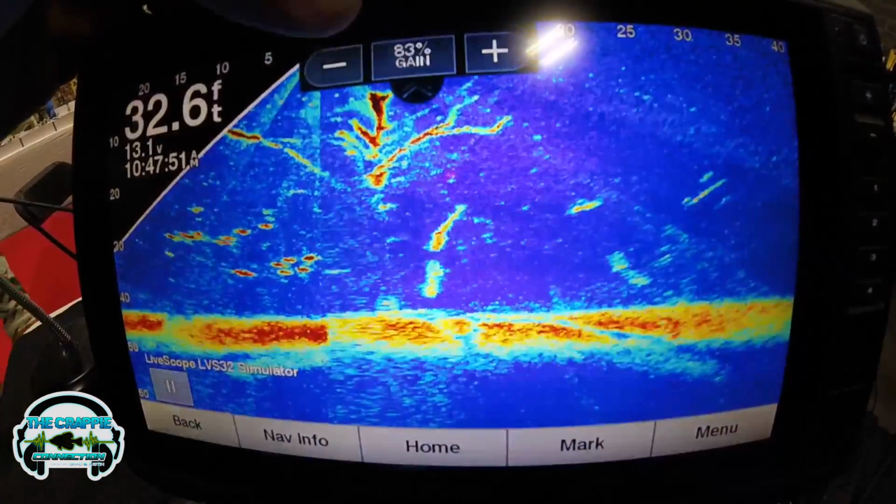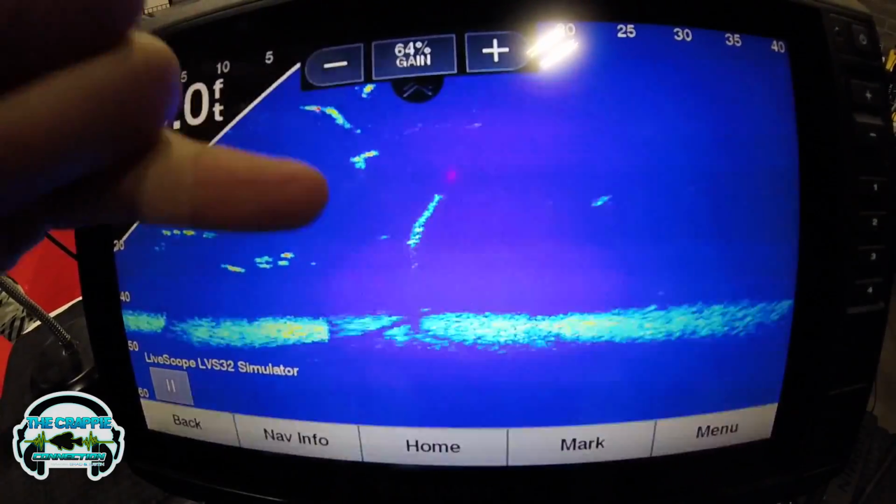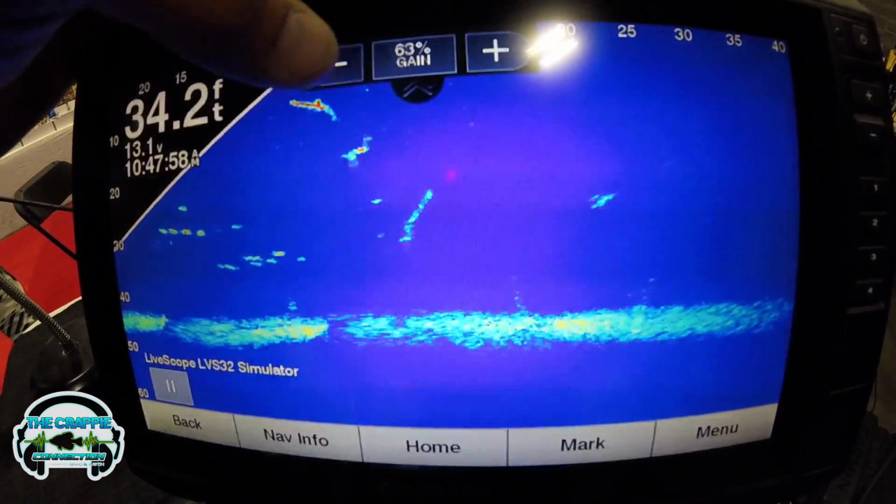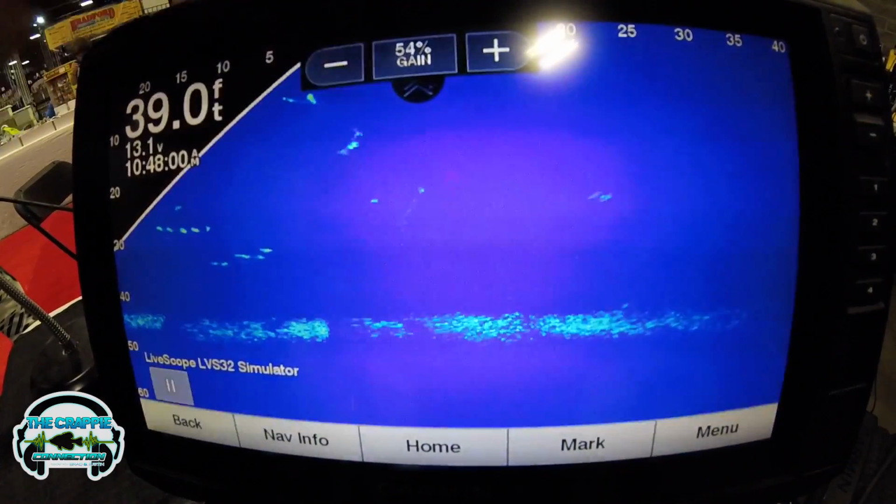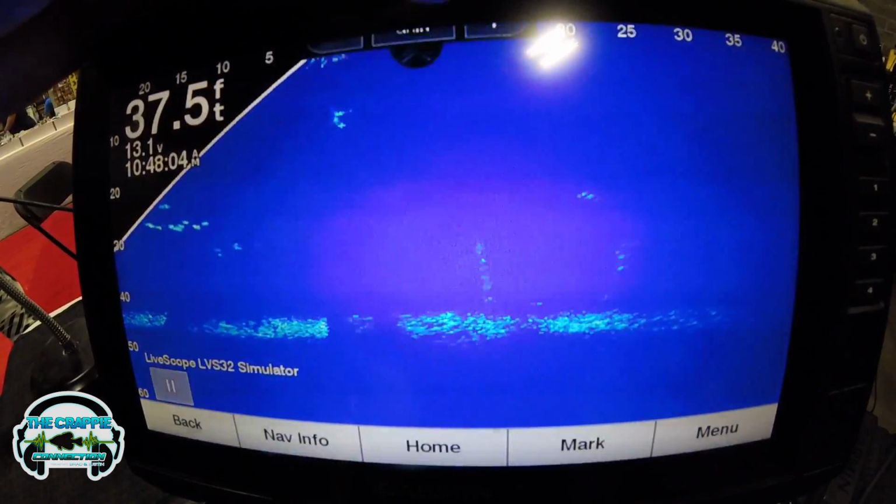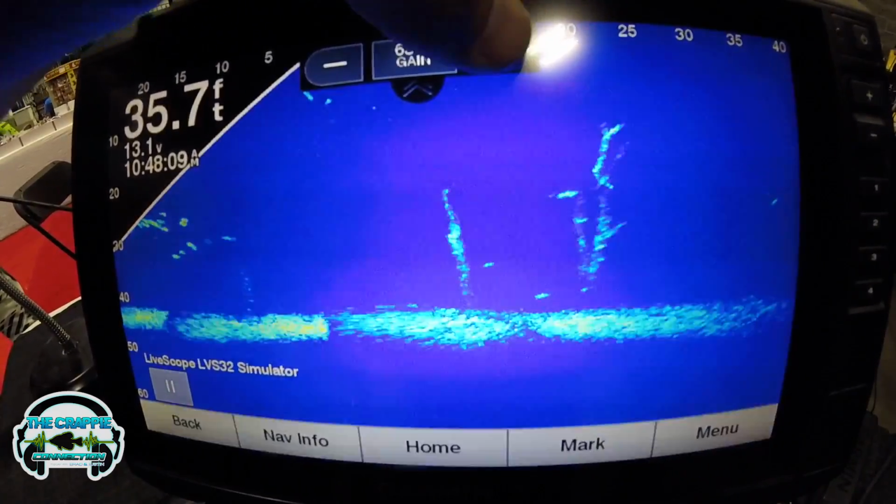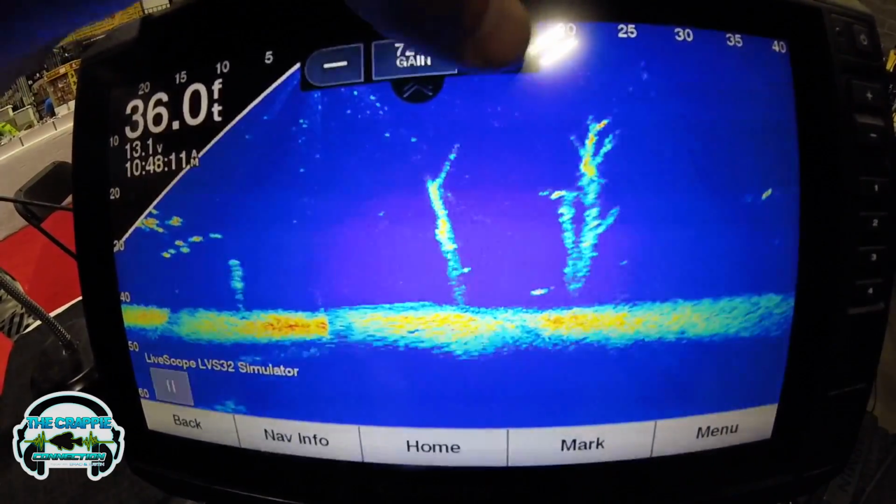You can actually go too far where your jig disappears. Absolutely. Like any gain on any sonar, if you come down too much, you're going to clear everything out, and you can't see anything anymore. But this is also 40-something feet of water. If you're fishing 15 feet of water, you can go even lower than that and still have it cleaned up.